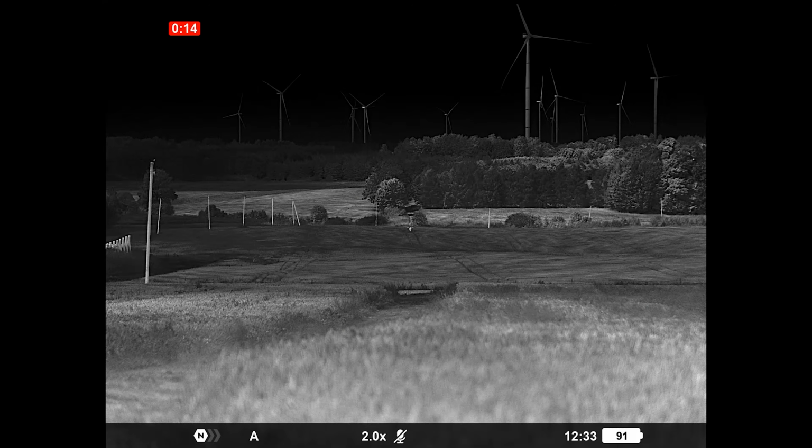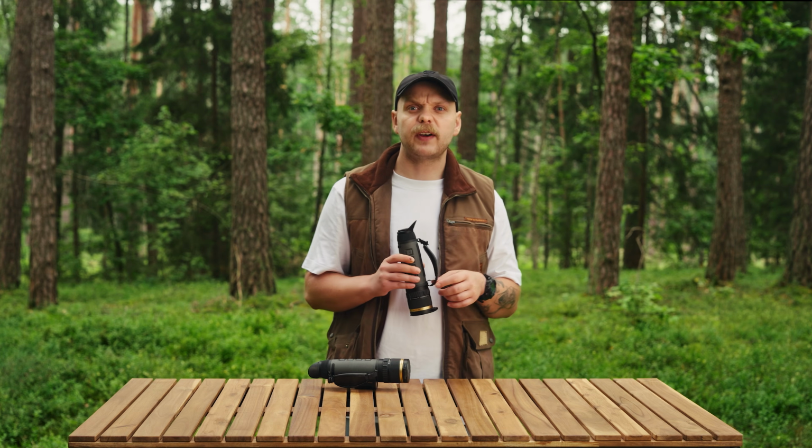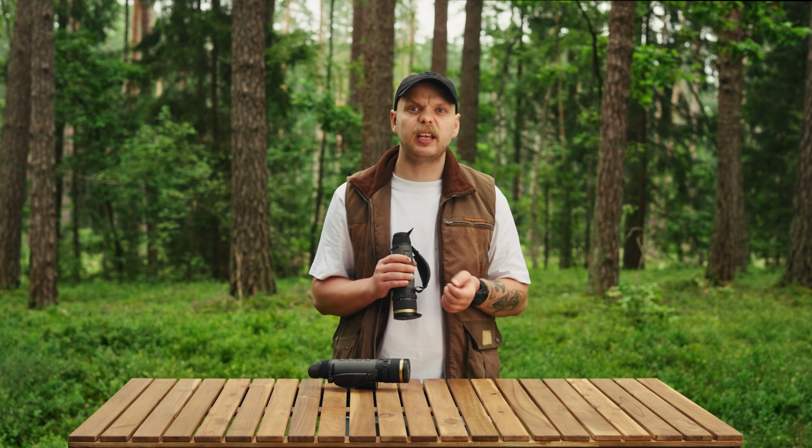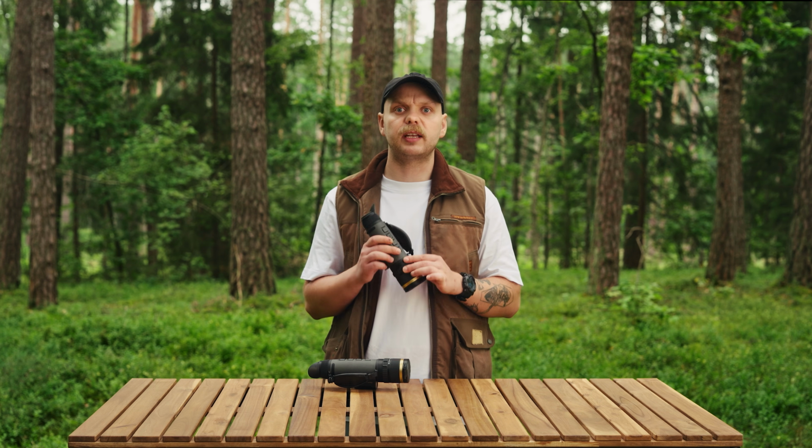Field of view, 17.5 degrees, helps you when you're scanning. Fewer sweeps to clear a tree line, better awareness of what's moving at the edges. Rangefinder is where the upgrade shows. Quick look, a clean number, out to 1200 meters when you need it. Paired with the ballistic sight set up correctly, it helps you take an ethical shot instead of a hopeful one.